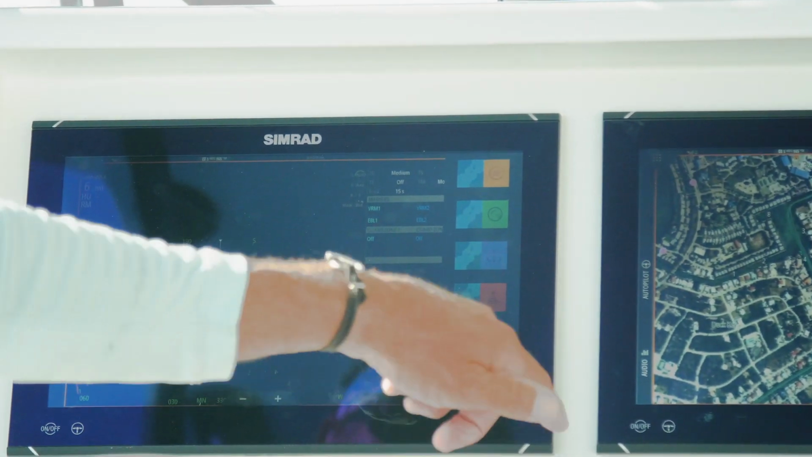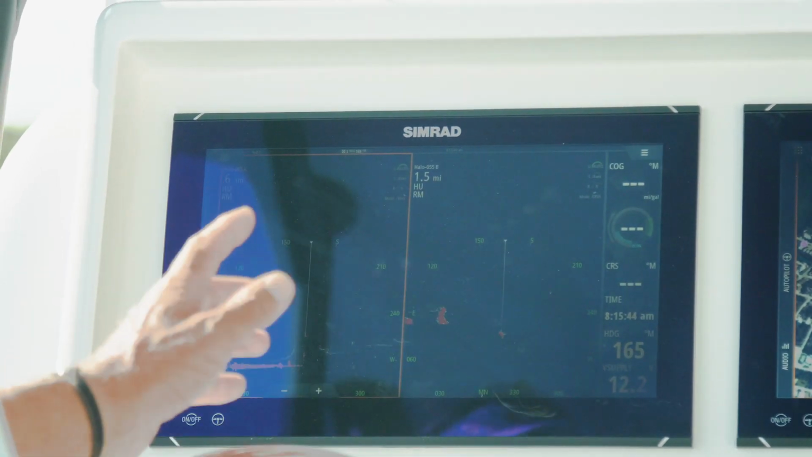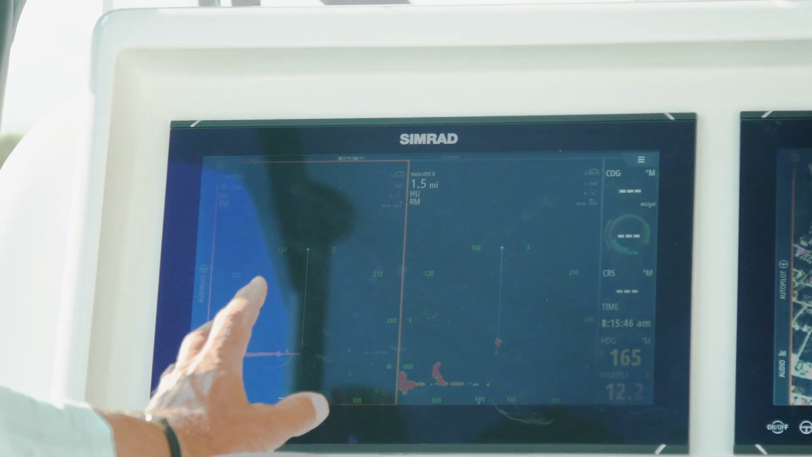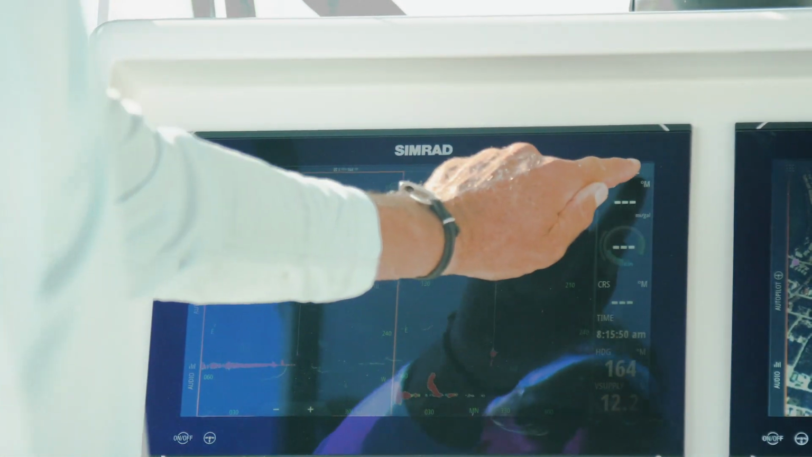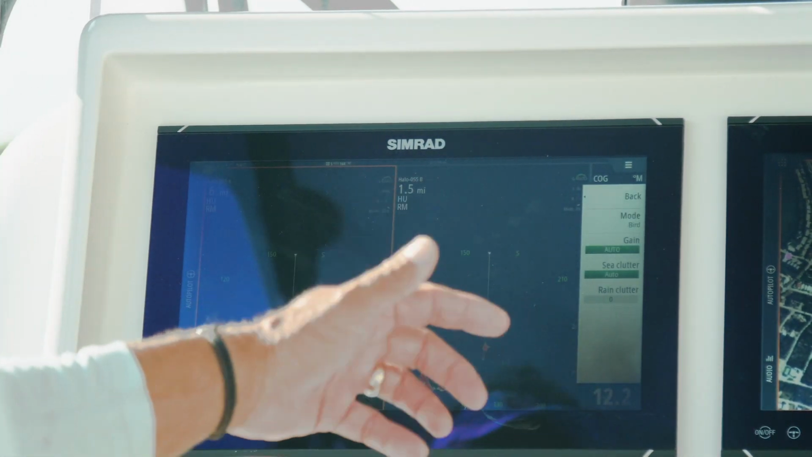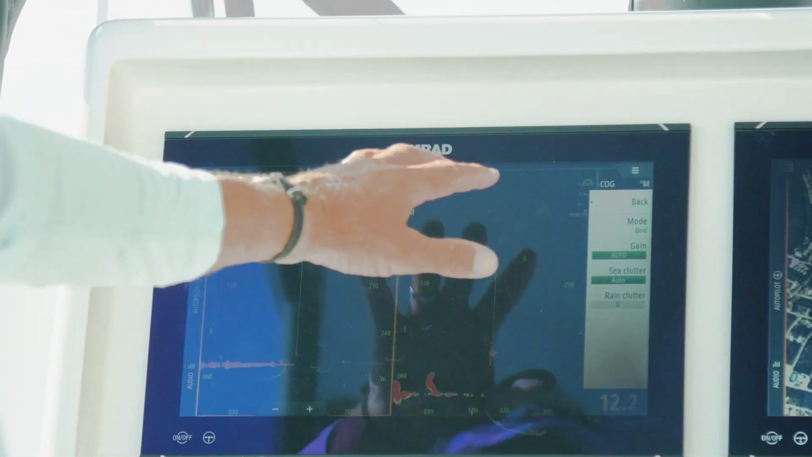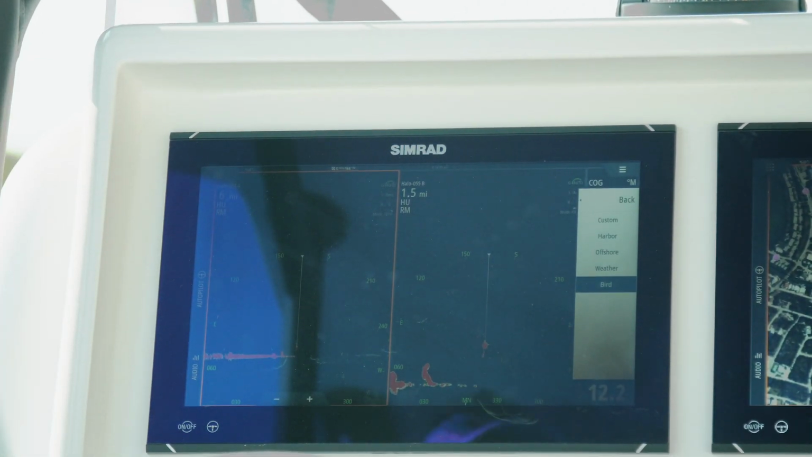and go to dual screen. With dual screen, I can set one at 6 miles, and then I'm going to go into my menu, and we're going to hit adjust. That's where our gain's going to be. And this new unit has mode setting. Once you go to mode, here's what you got.